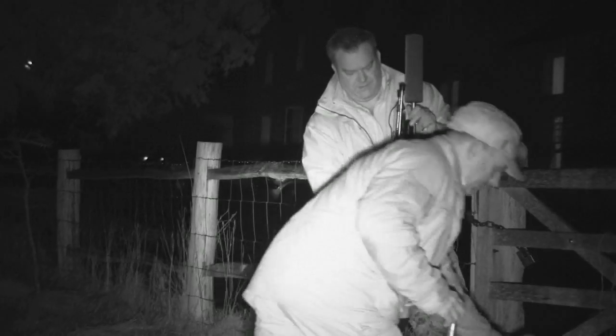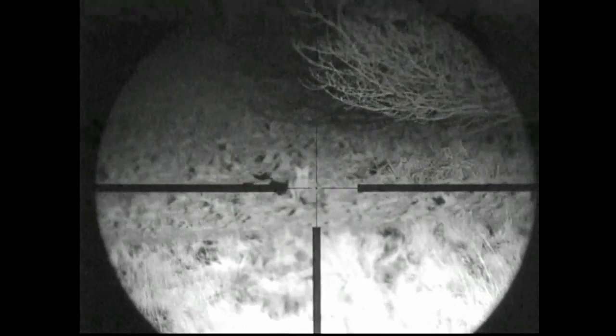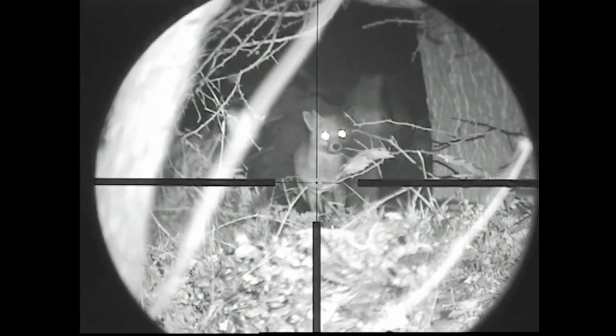Darren shot well tonight, and I think it's about time to go back home, get a cup of tea and off to bed. It's been a successful night with some wonderful through-the-scope footage. We've had a serious level of kit with us tonight, and a combination of NV through-the-scope, the thermal, the lamp plus night vision camera means that even if our carriage was a bit cramped, it was a very efficient way to go foxing.